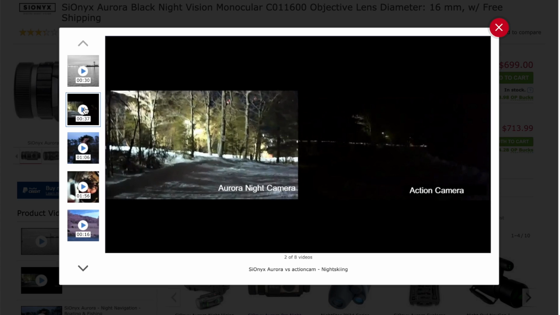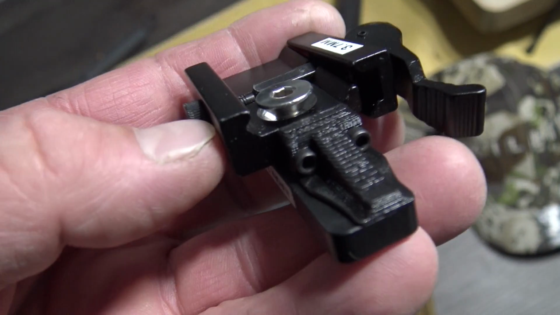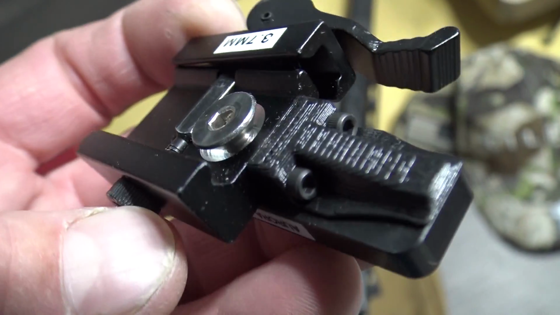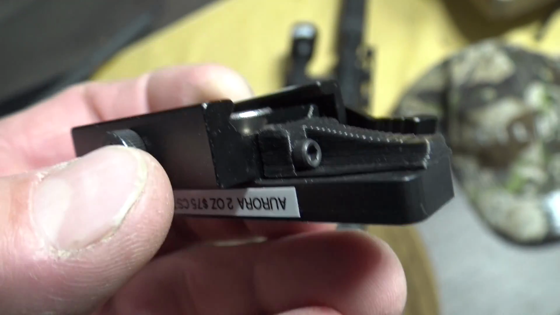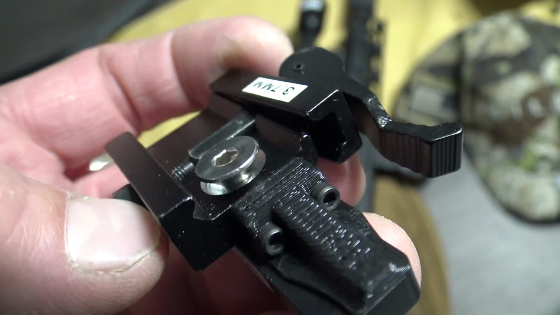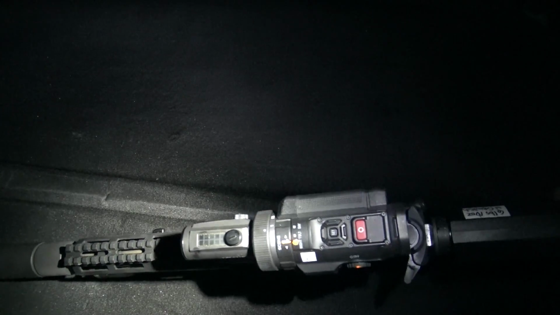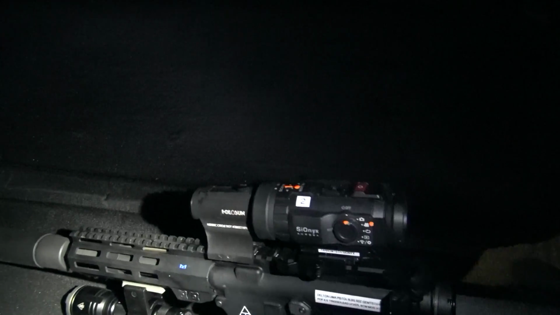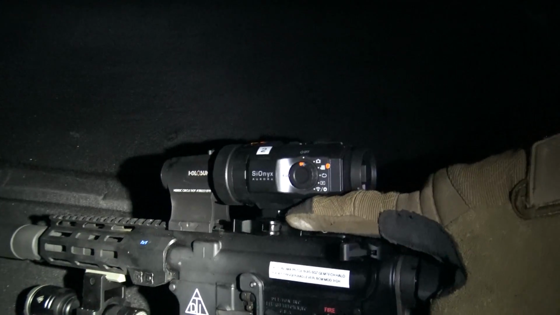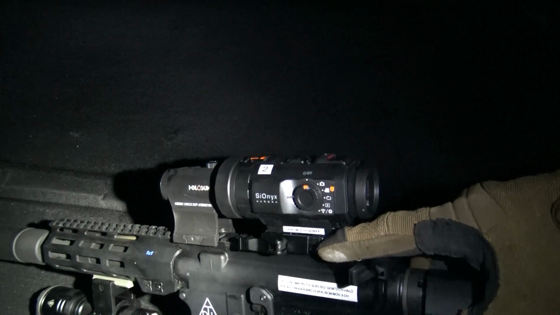How did I mount this to the gun? That is a Ferrotech mount. It's a CNC mount. It has a metallic clamp to it. And it's okay. It's not amazing. And it kind of goes on a little bit cockeyed, to be honest. In fact, this camera, as you can see, well, I kind of straightened it out, but it was kind of tilted. And I can't really do much about it because underneath the camera you have like a little nib that this mount mounts into, so you can't rotate it left and right.